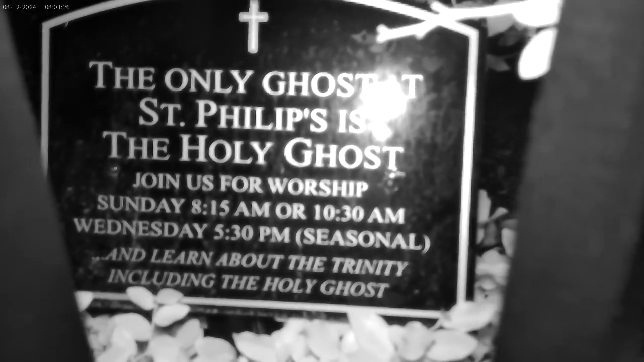So the sign, we want to get a shot of the sign just so everybody can kind of see what it says. It's actually right here. Your camera's the only one that can see it. The double sevens are good too. So the grave, just so you guys know, you see the cross in the background? Sue's grave is to the left of that cross and one more row towards the back. There's a zoom on that camera too, you can zoom right in. We'll get about 5 to 7 minutes worth of footage here. Kind of listen in on these spirit boxes and see what we can get. And I'll just count.